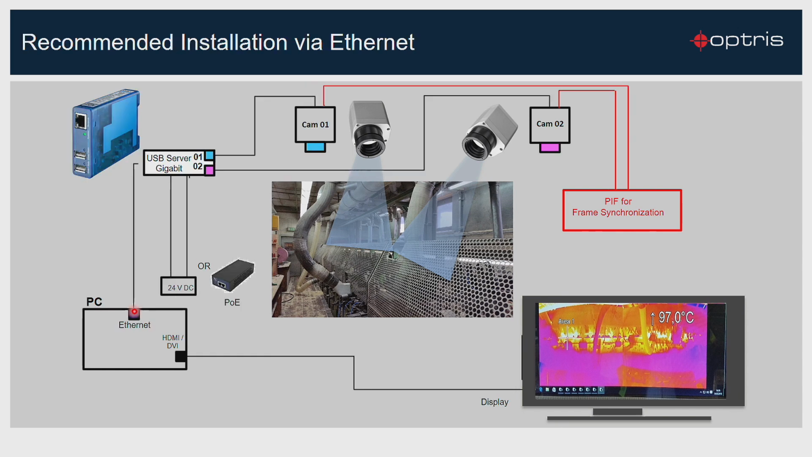One PI camera should be connected to one USB controller. On the other hand, you can connect several cameras via an Ethernet connection. This can be, as you can see on the screen, a point-to-point connection, and this is recommended for more than 2 cameras. A detailed description for the entire setup of the Ethernet installation and the setup of the USB server is explained in another YouTube video on the Optris channel.